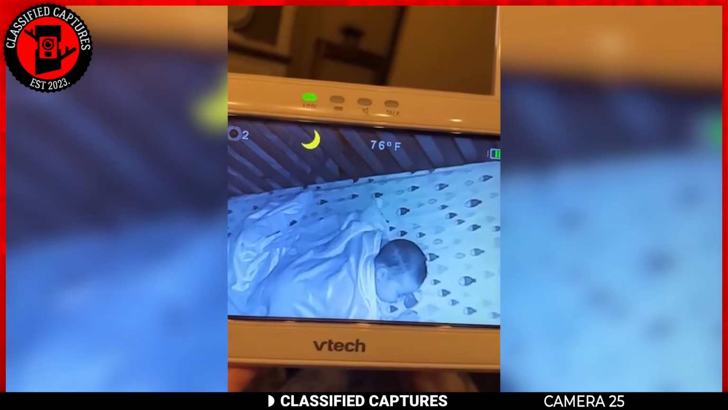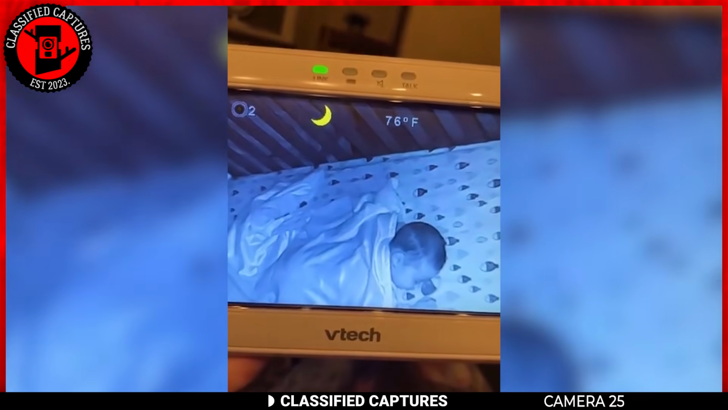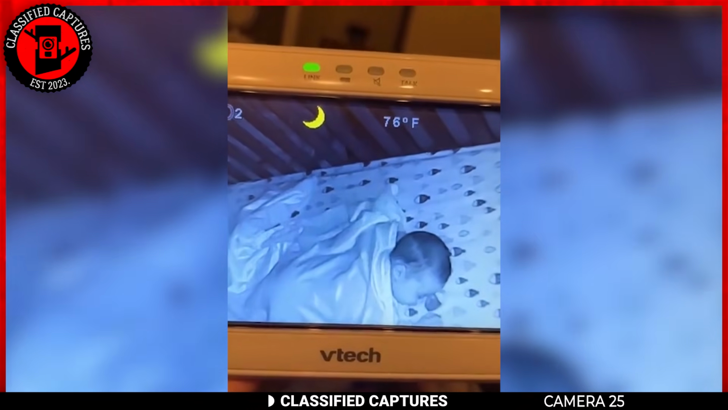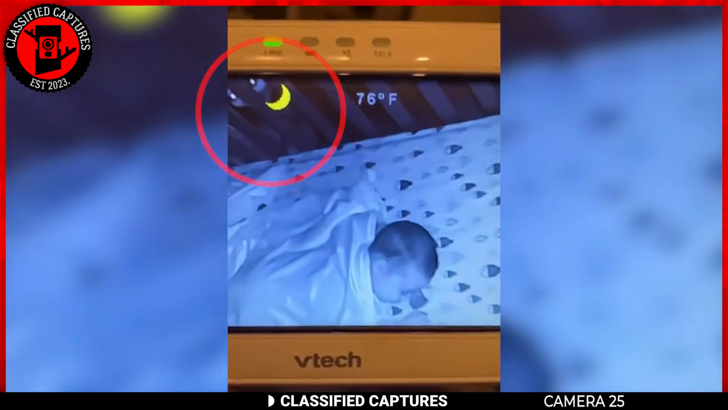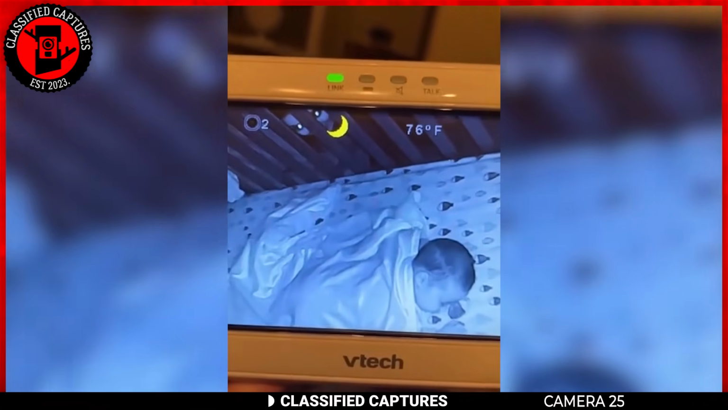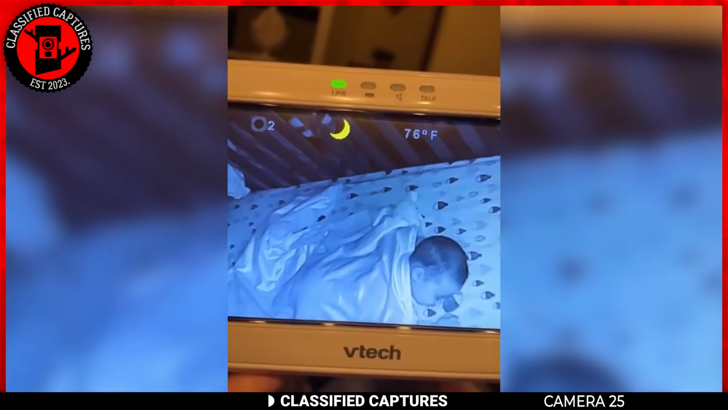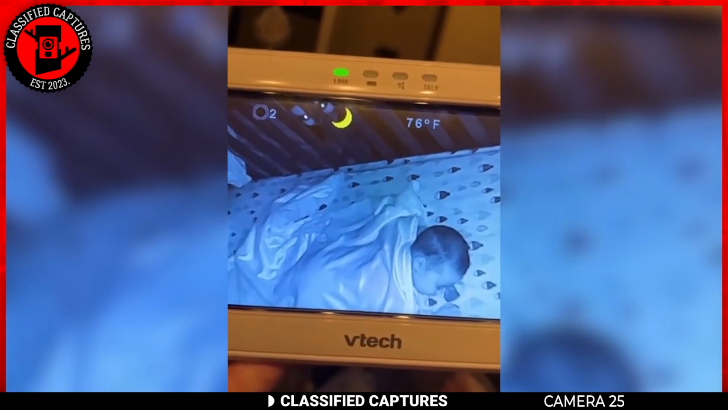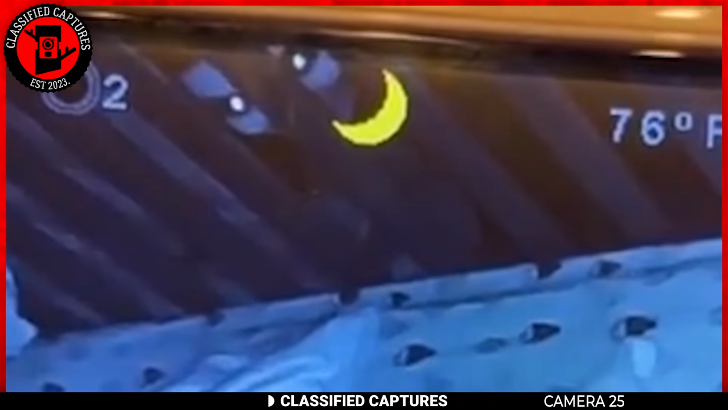And for our final footage, we have a couple watching their newborn child on a baby monitor when they notice something strange. There on the side of the baby cot is a pair of glowing eyes looking at the baby. It stands there for a while and then goes away.